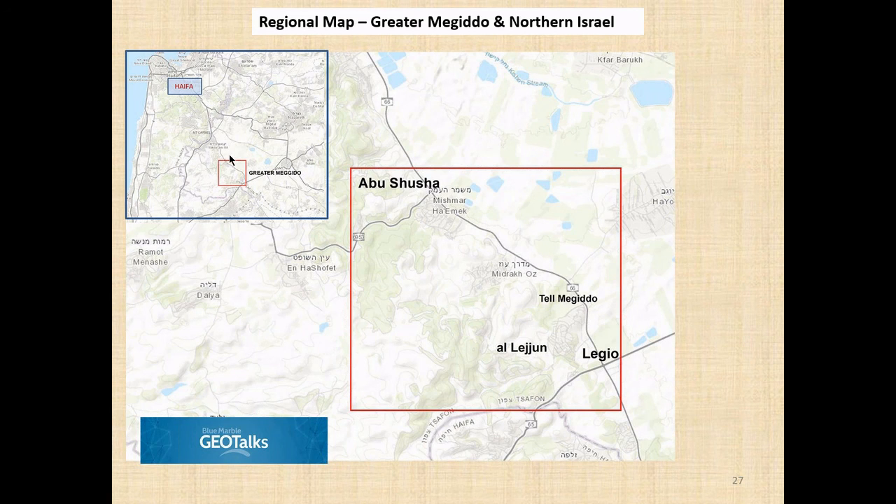If you focus for a minute up here in the left-hand corner, the Mediterranean is on your left, and Haifa and Tel Aviv are up here in the corner. There's a mountain range, and on the east side of the mountain range is the Jezreel Valley. And Tel Megiddo stood near many of the trade routes that connected the coast to the Silk Road that extended as far east as Mesopotamia.